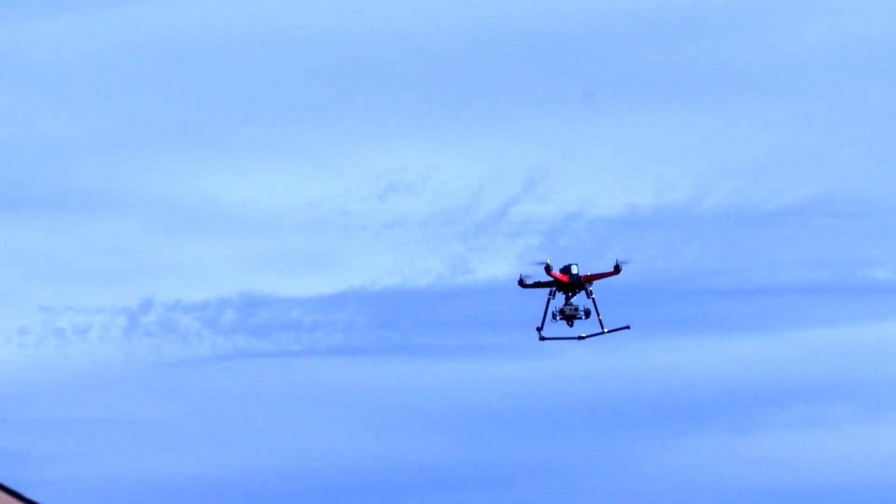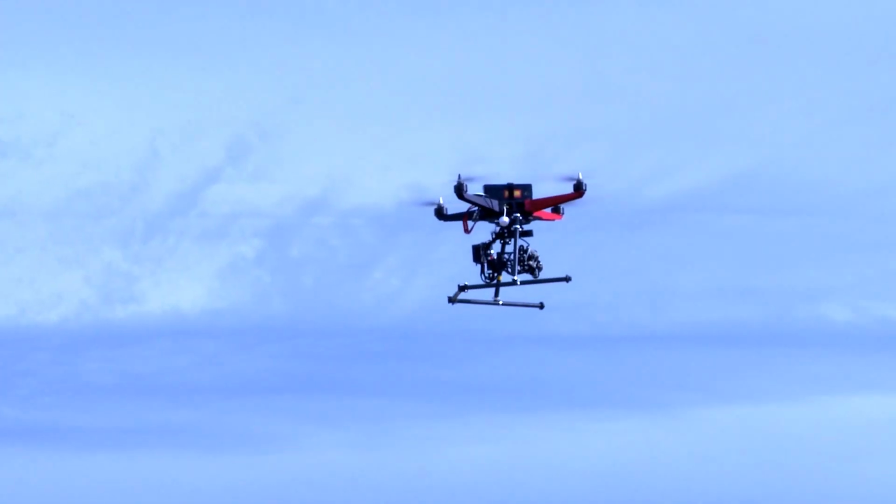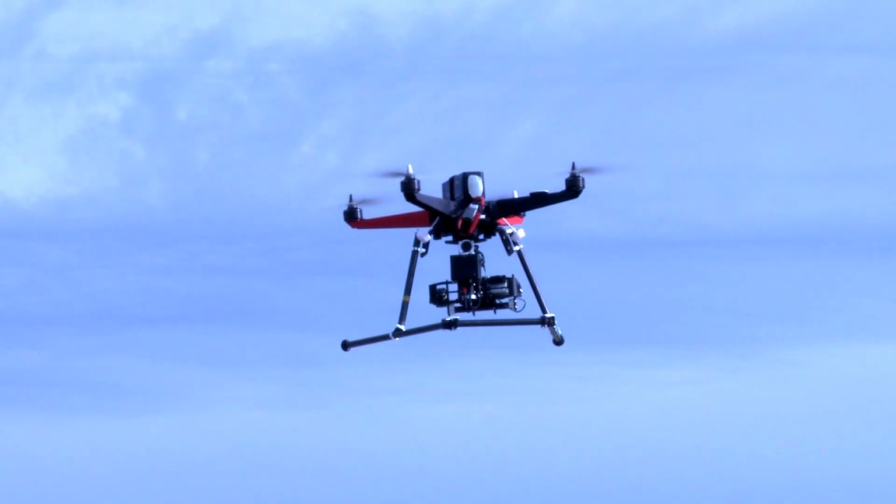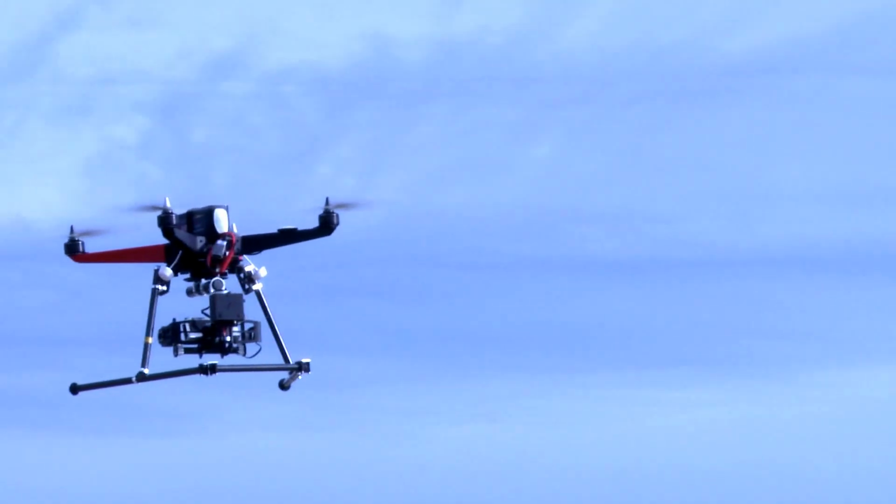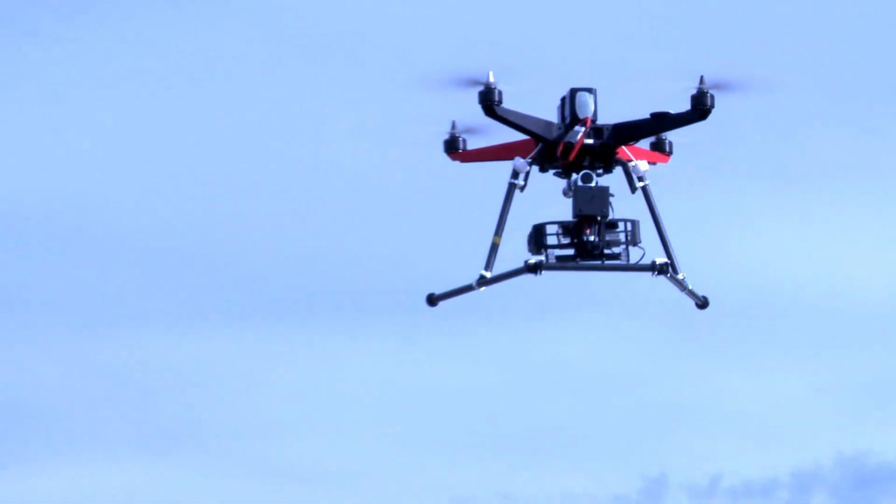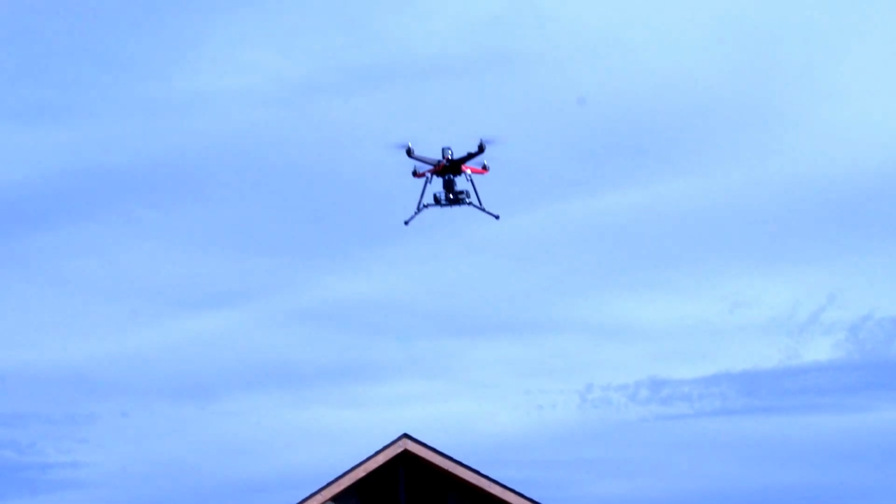It's keeping the cameras both level to the horizon. You can see that as we rotate the quad, the gimbal will follow the quad's rotation. Nice and controlled. It's a real smooth machine. Relatively easy to fly.